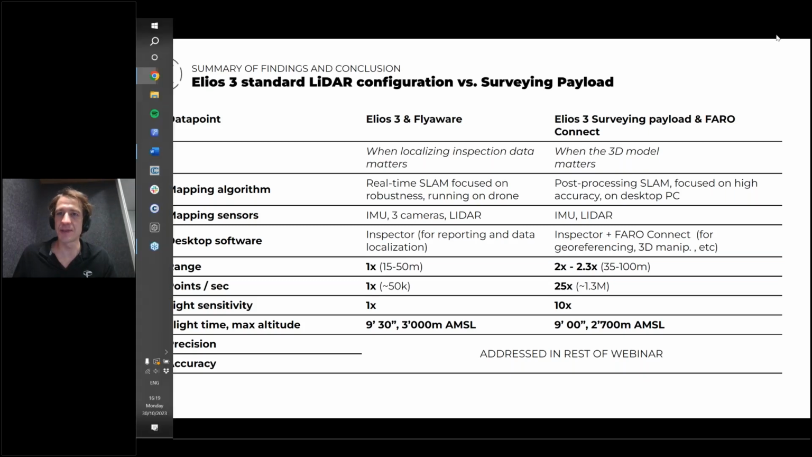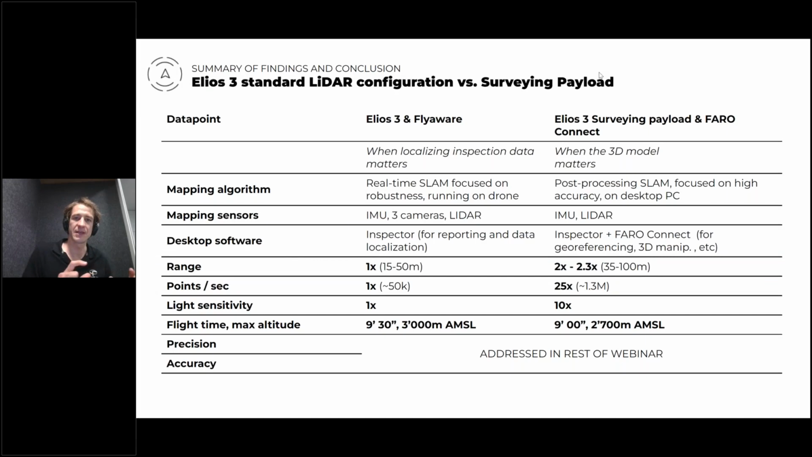So just to clarify a little bit, the difference between the Elios 3 standard package and the Elios 3 surveying payload. This is a table that I think is worth explaining before I hand it over to Mike to look further into the precision and accuracy.